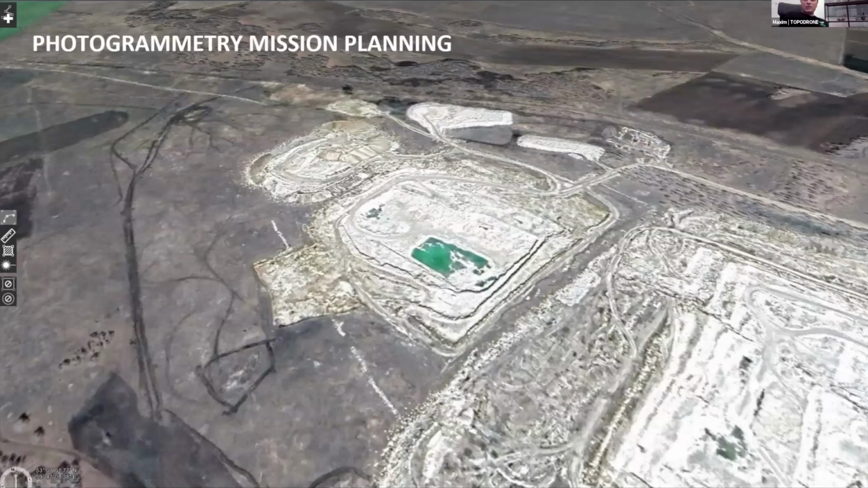Let's talk about a simple photogrammetry mission. If you have any questions during my presentation, I will answer right now on this part and then move to the next part.